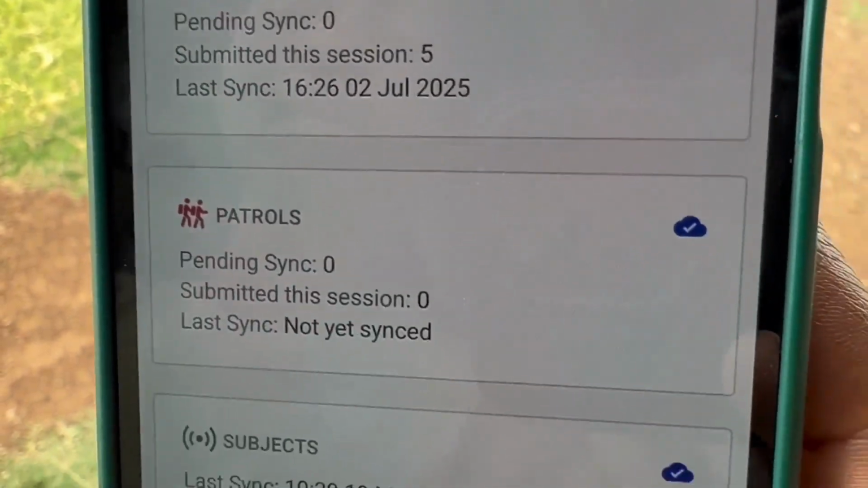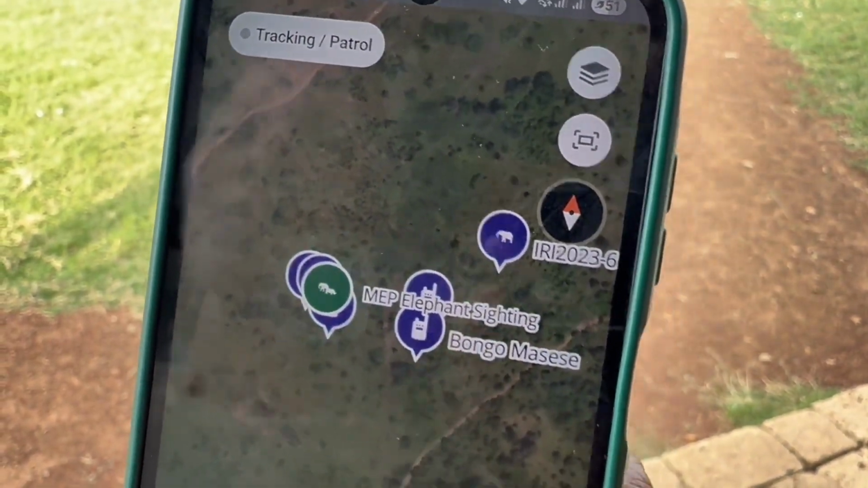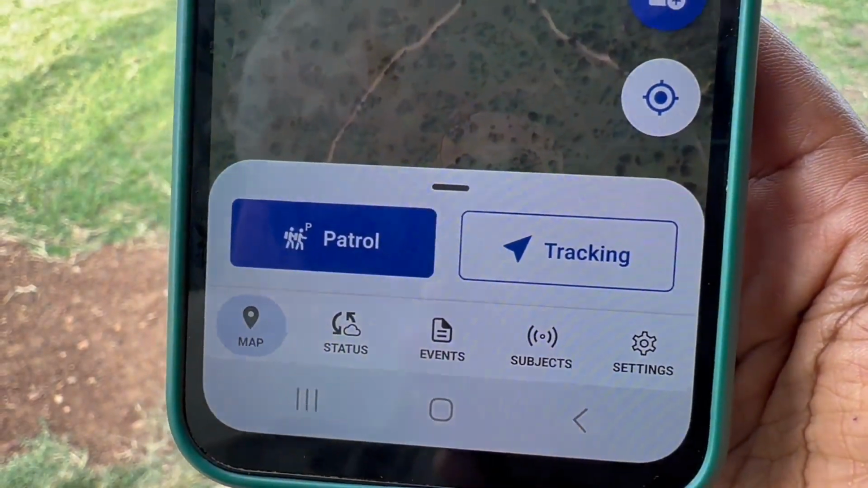All right, so they're using this application to track elephants basically, as you can see on your screen.